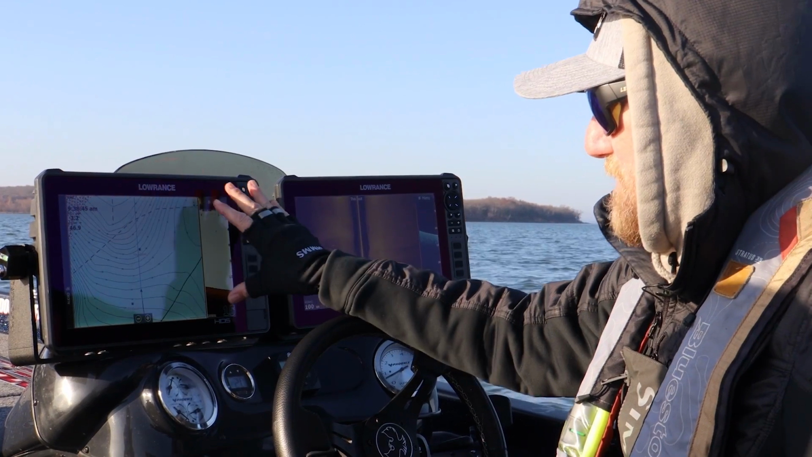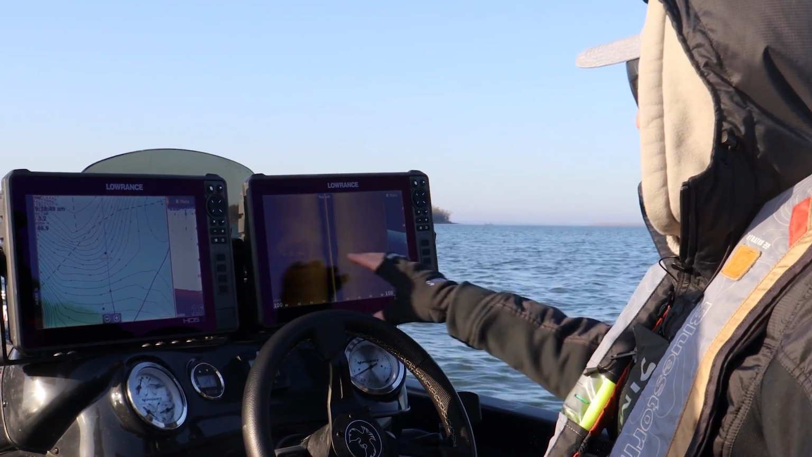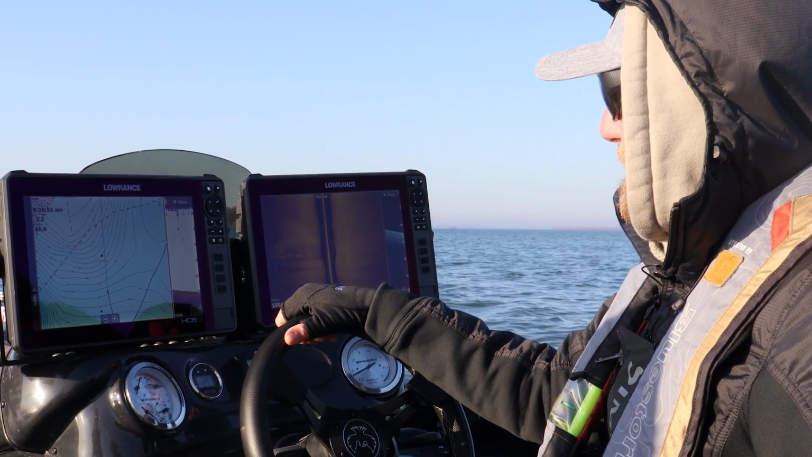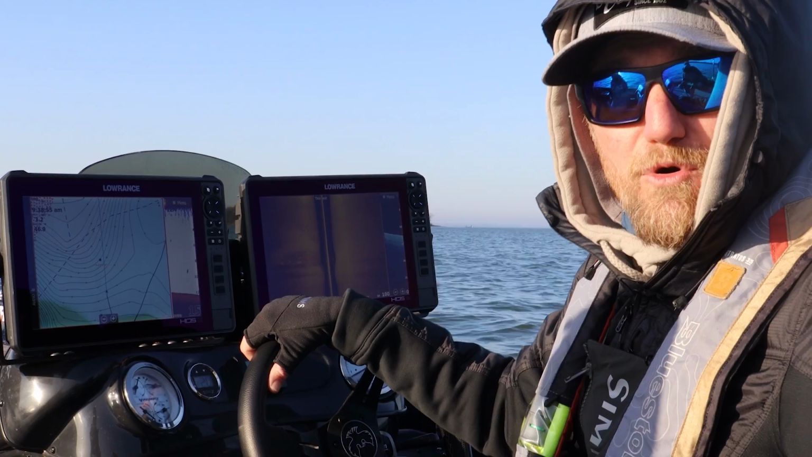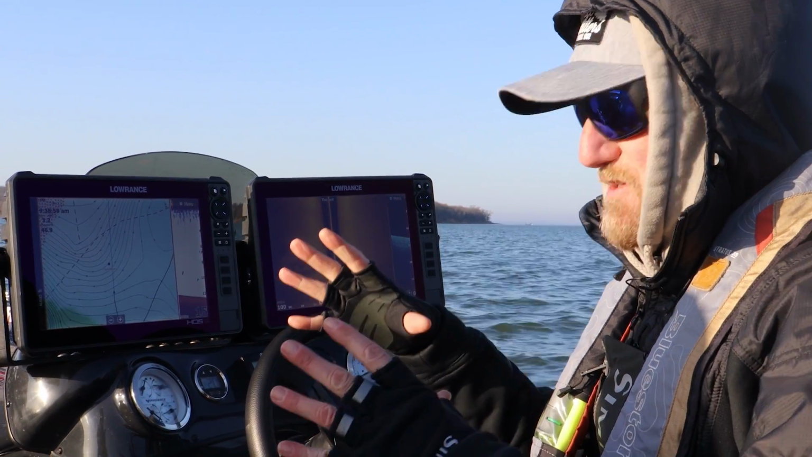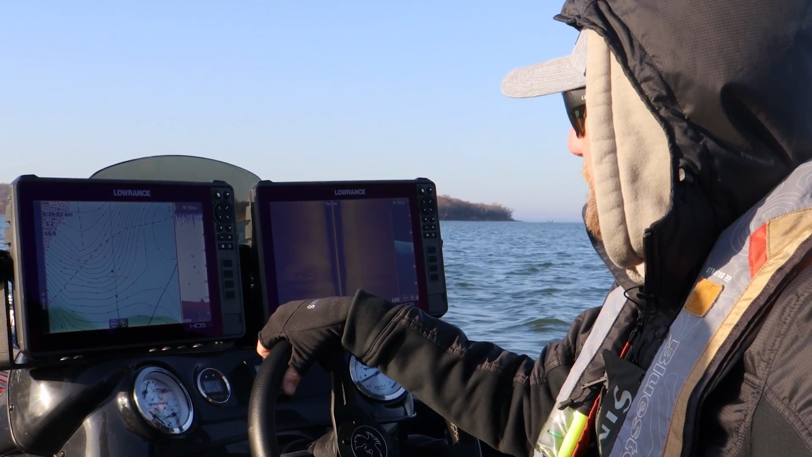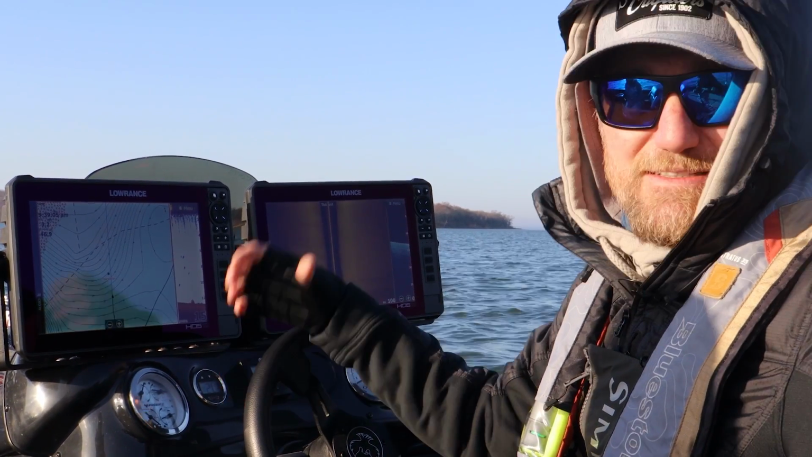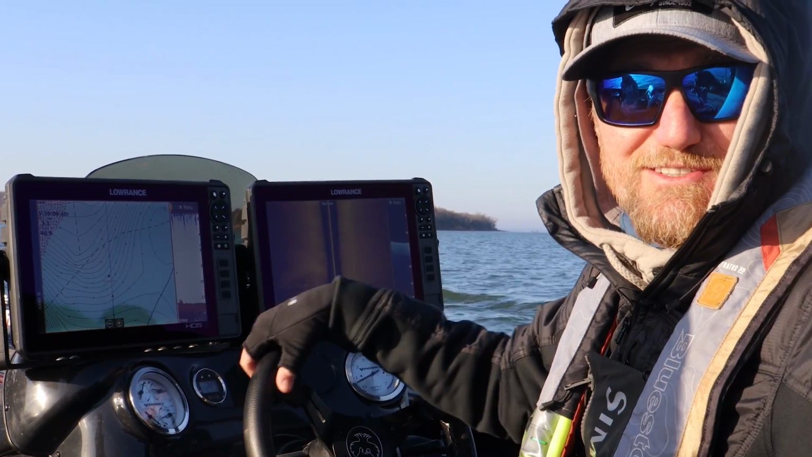So this is my main setup. I'm going to have my map and my traditional sonar here, and then over here I'm looking at my structure scan and then my down scan. For me, I like to keep these units spread apart so that I can get the most functionality out of my 12-inch screens. Whatever size screen you can afford is going to be your better option. You're going to be able to see a lot more detail on them. At the same time, if my significant other is okay with it, this is how I make my money.